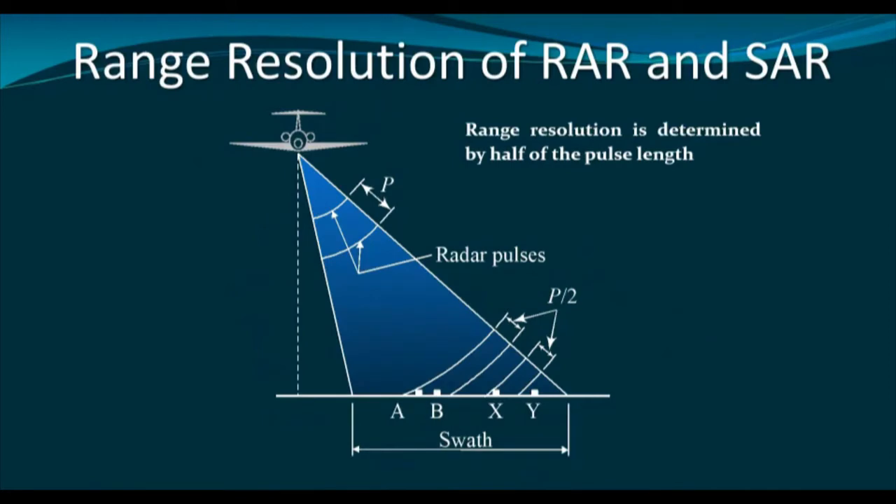Now let us try to understand range resolution of real aperture radar and synthetic aperture radar. Range resolution, as I told you, for radar, for example, this is the pixel, and this is the azimuth direction and this is the range direction.